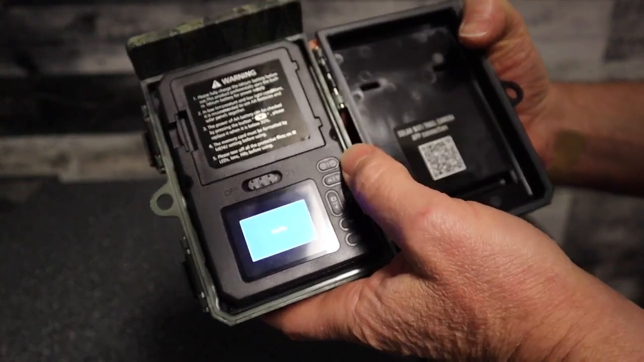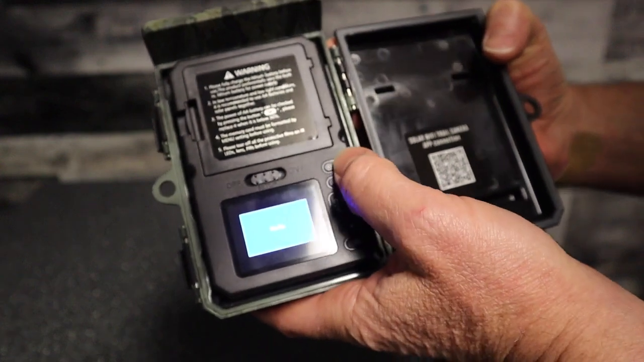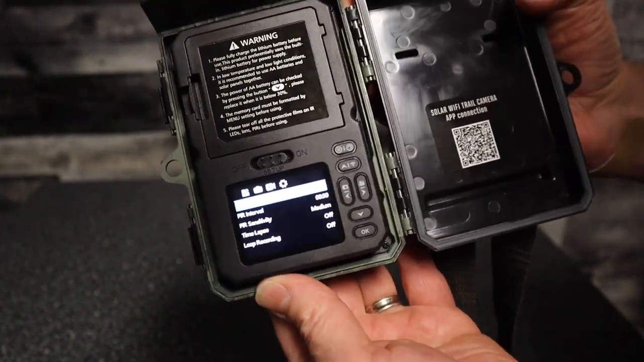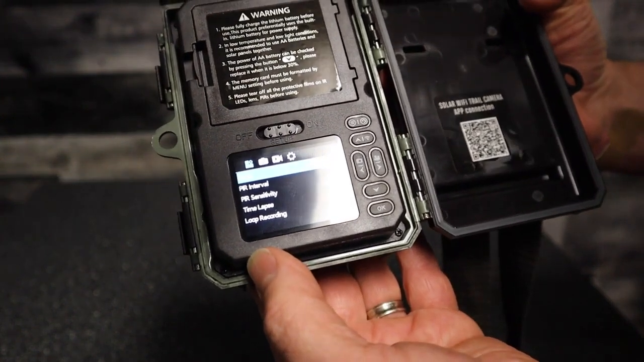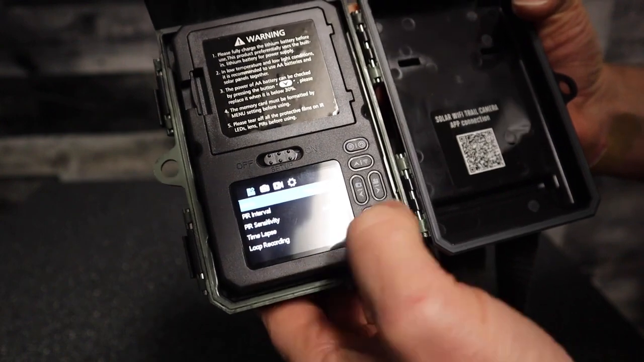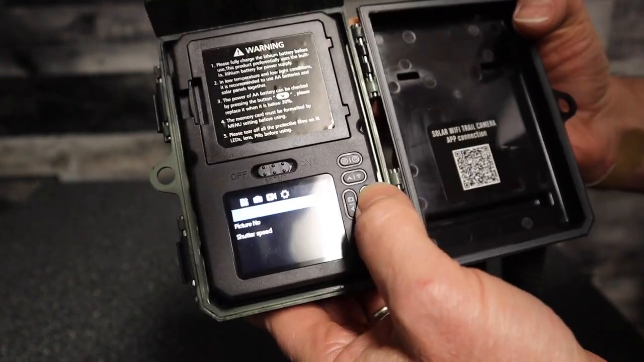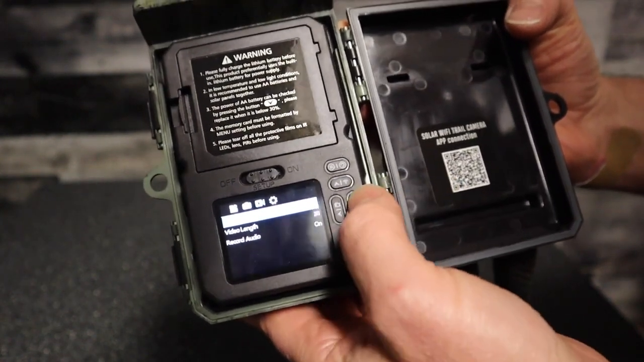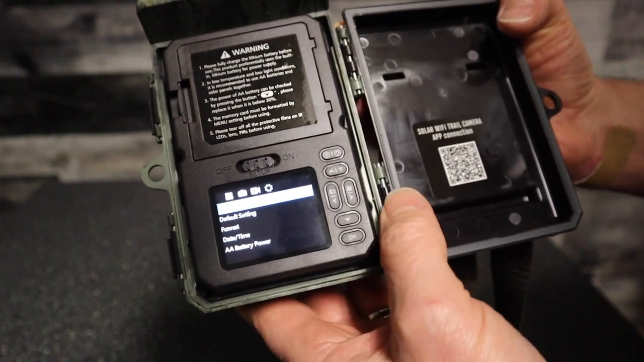So this is where you could play back your videos. I don't have anything on it now, but that's where you would play back your videos and photos. And then your next button, that gets you to the menu functions. I hope you can see that okay. So there's some setup stuff, your sensitivity and things for your camera. I'm not going to go through all the setup of it because that's pretty straightforward. But yeah, there's your camera settings on the top menu. Then you go to your video settings, and then just your all-around settings, your date, time, formatting, battery power, all that stuff's in that menu there.